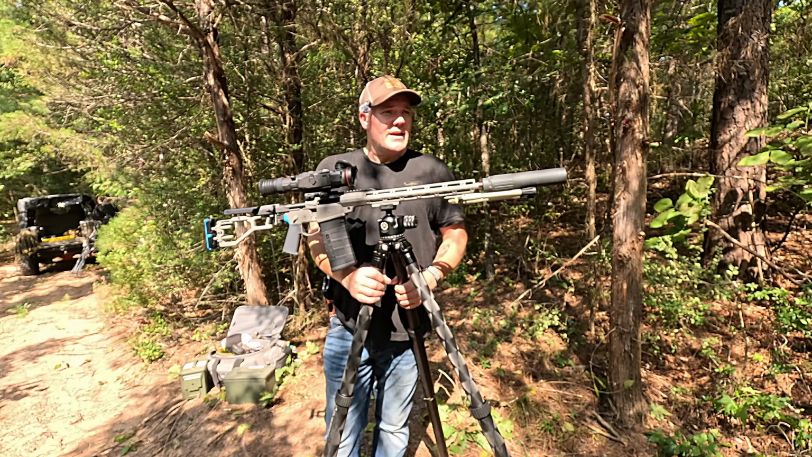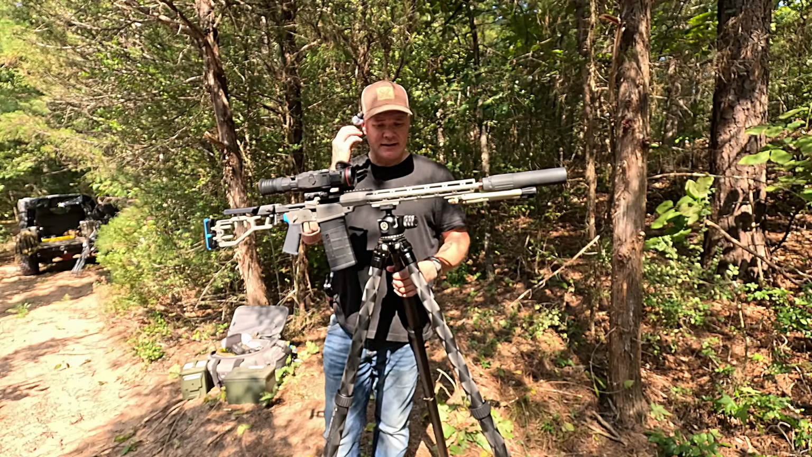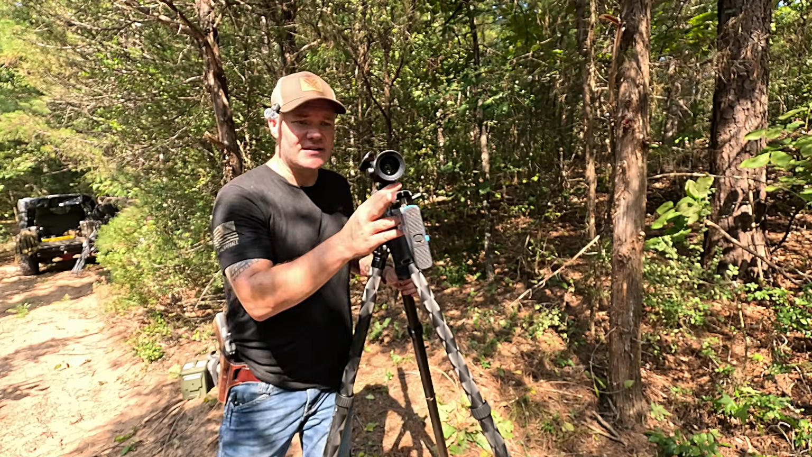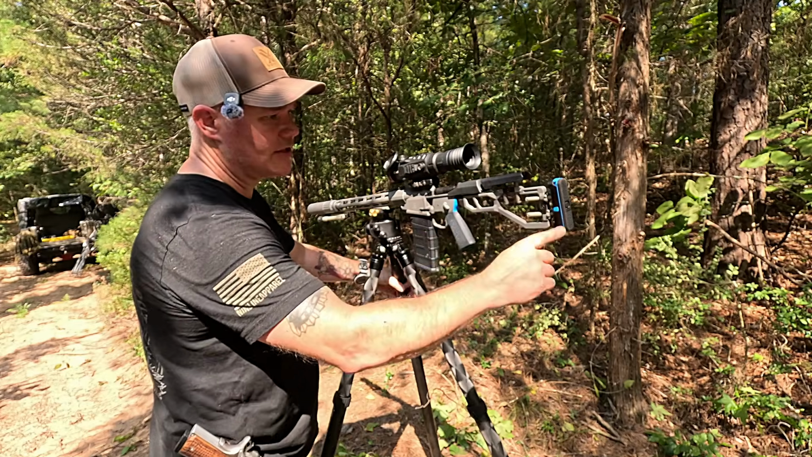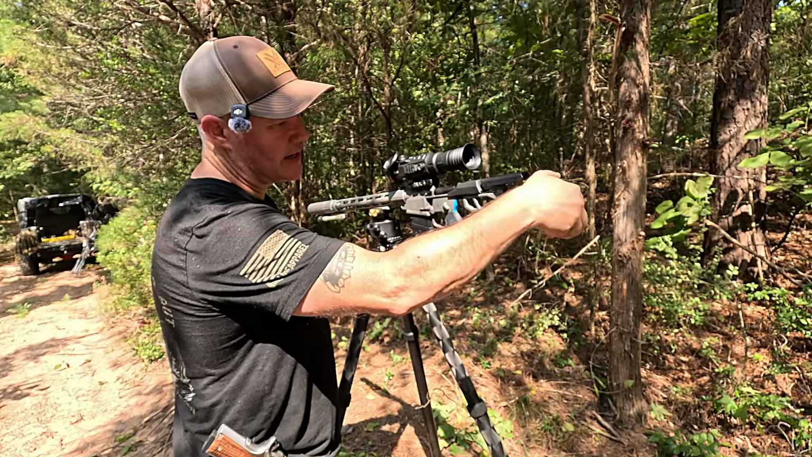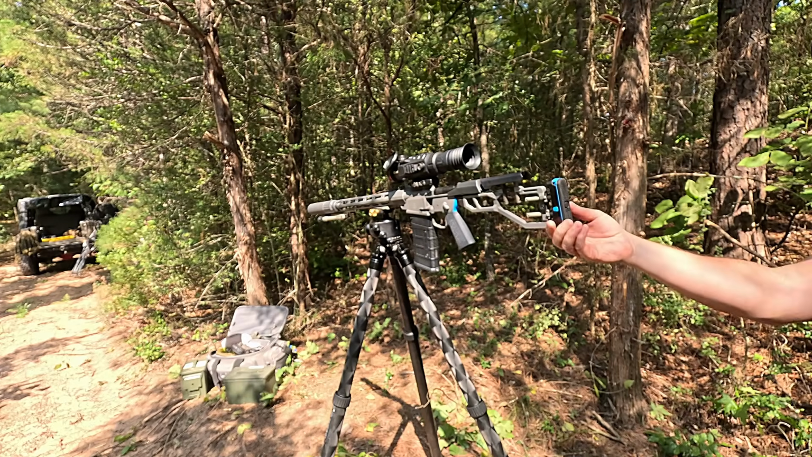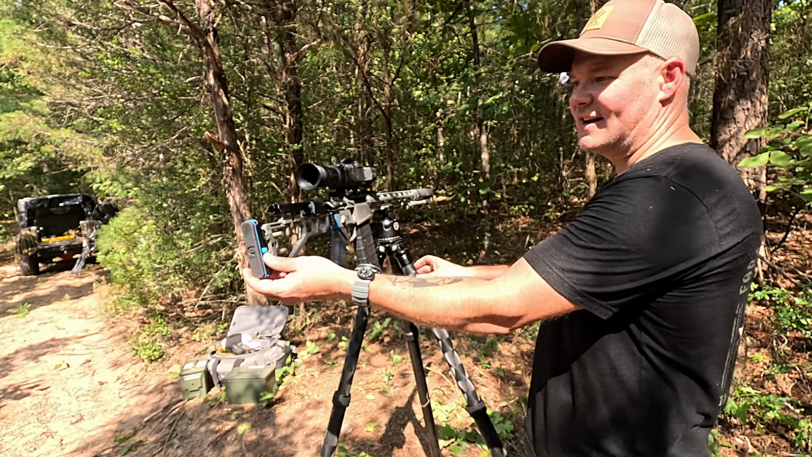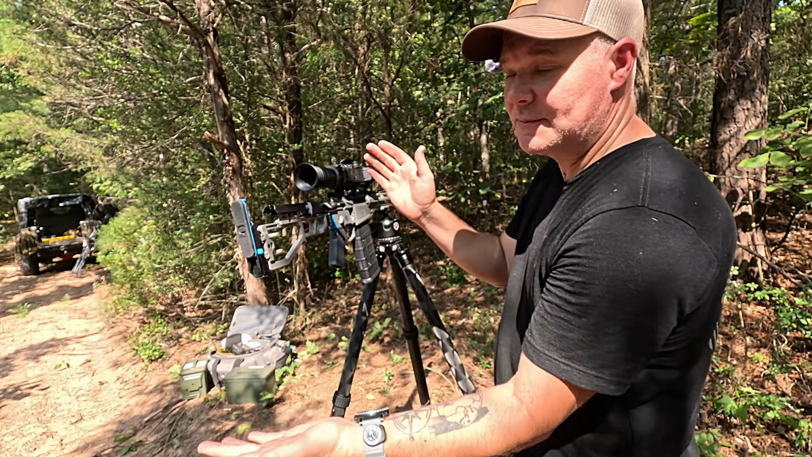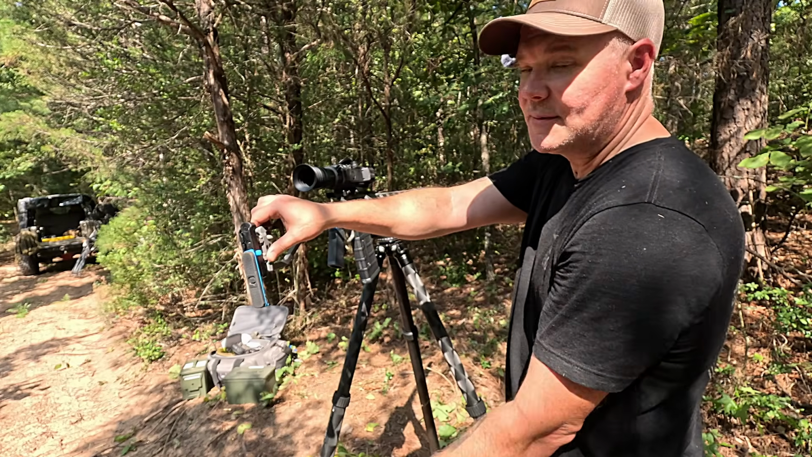So anyway, we've got the Q Fix here in 308, and it's fully adjustable. You've got an adjustable stock here, fully adjustable, out, up. You can actually move this little pad right here so it can go down or up. Let's see if I can get this thing moving. There's a little button here on the side. You just push that button and up you go. So you can change that elevation if you want, up or down.